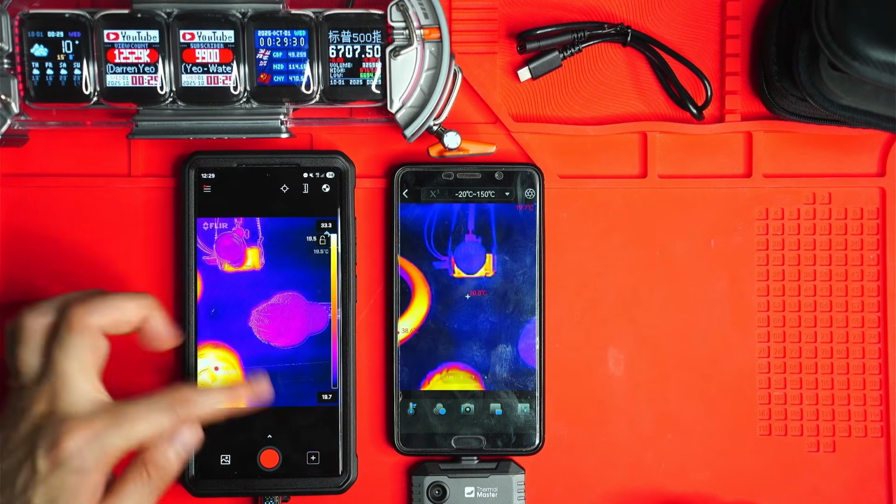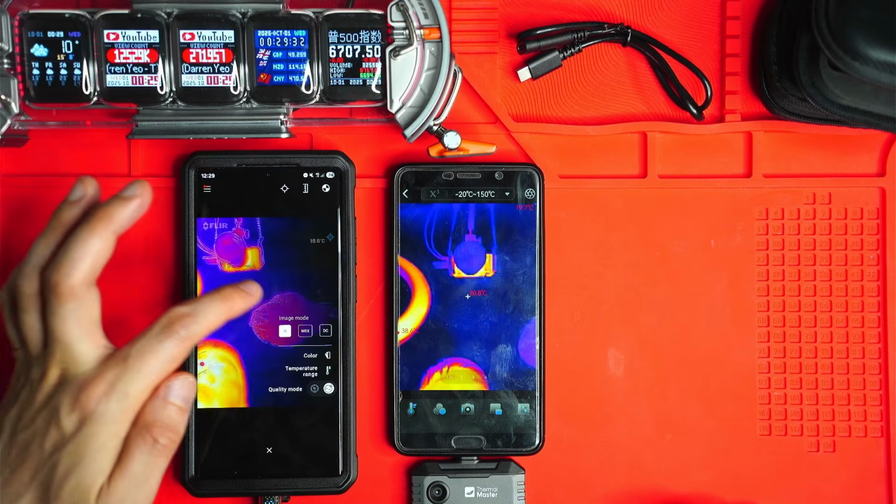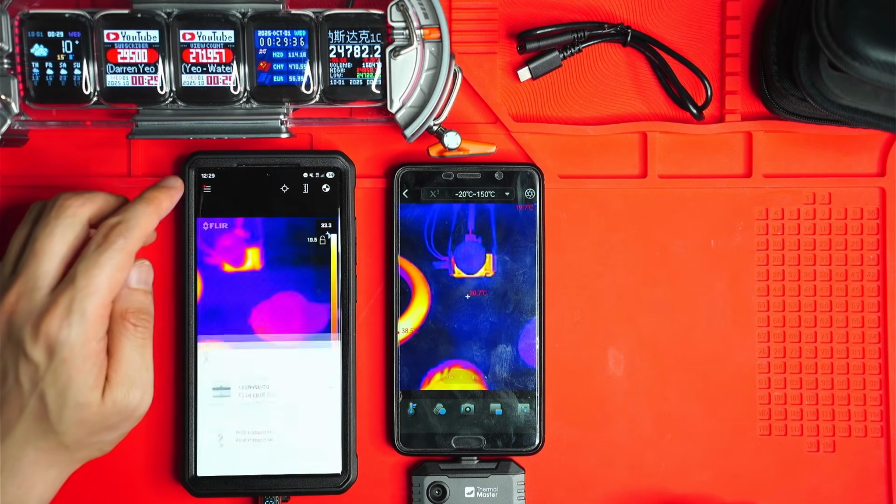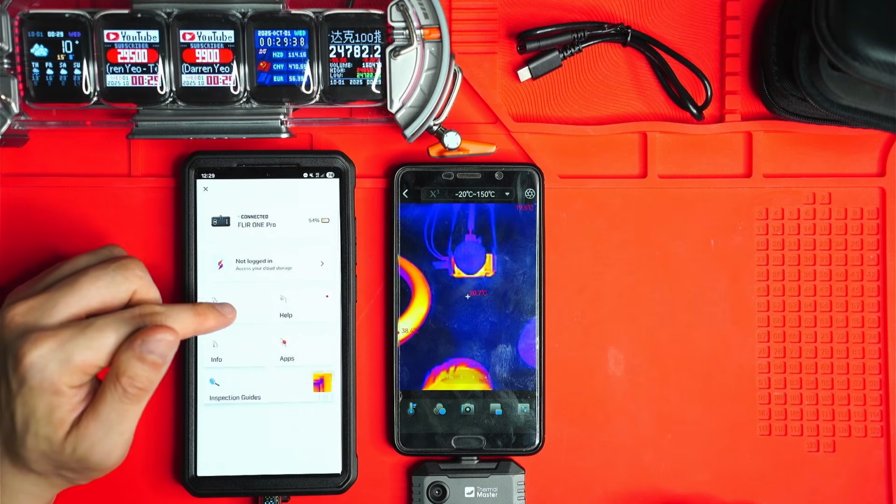I tend to operate this thing with just the IR mode activated. I don't find the MSX that useful for my purposes. But yeah, there's a few other settings here.